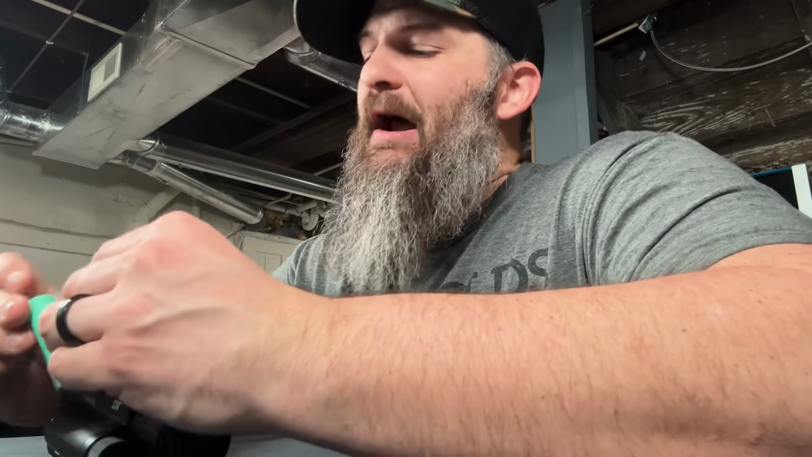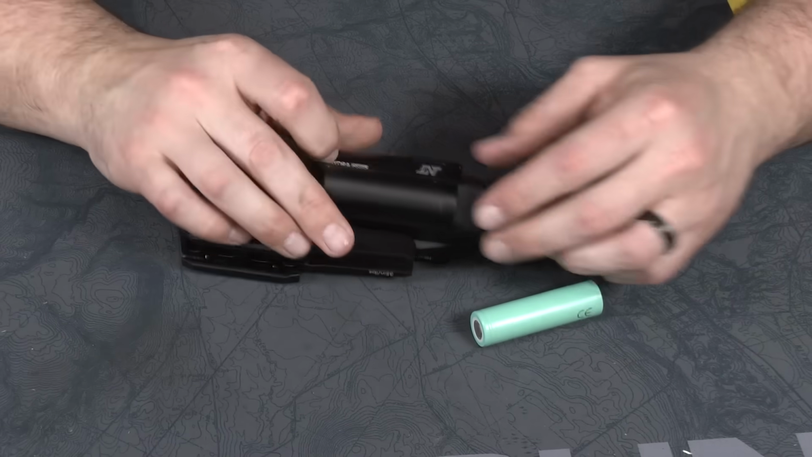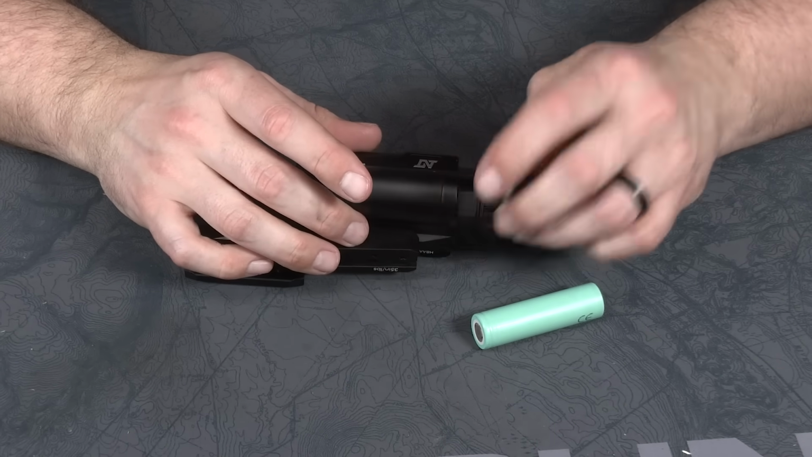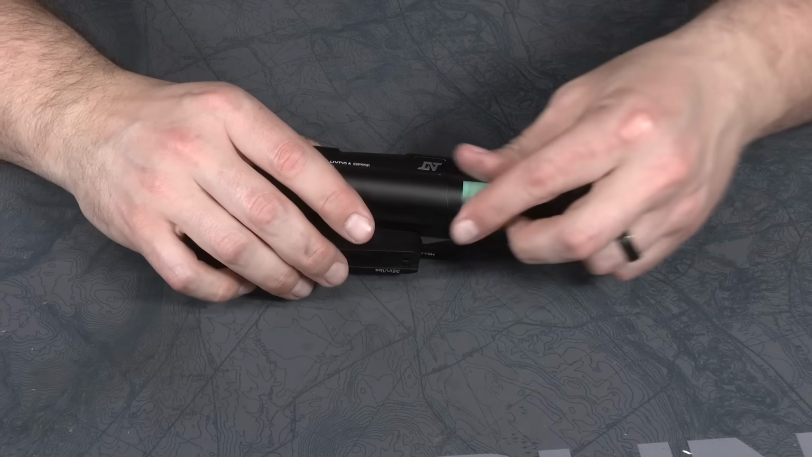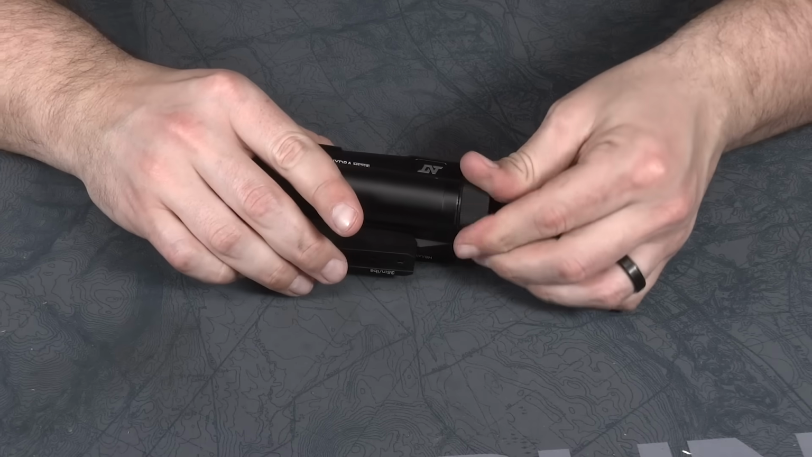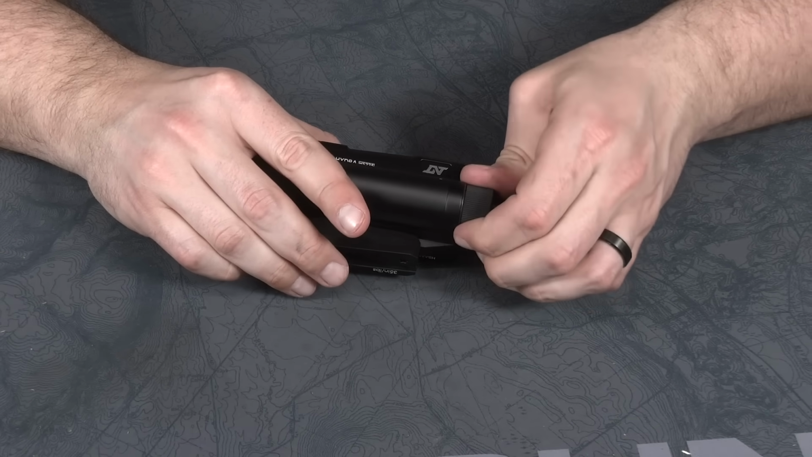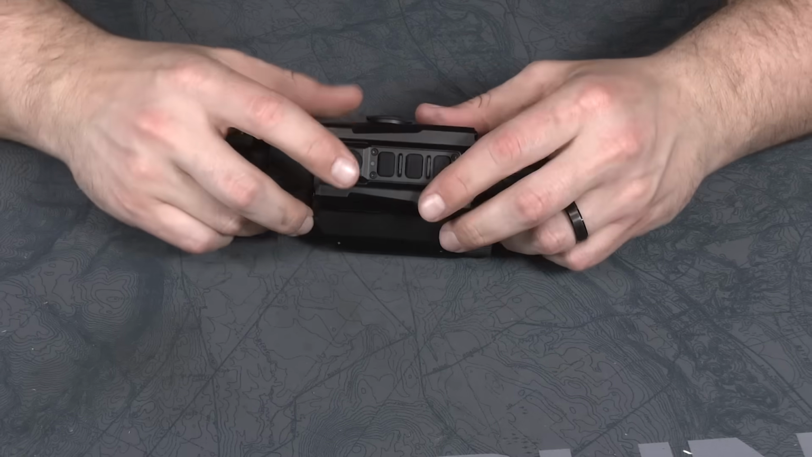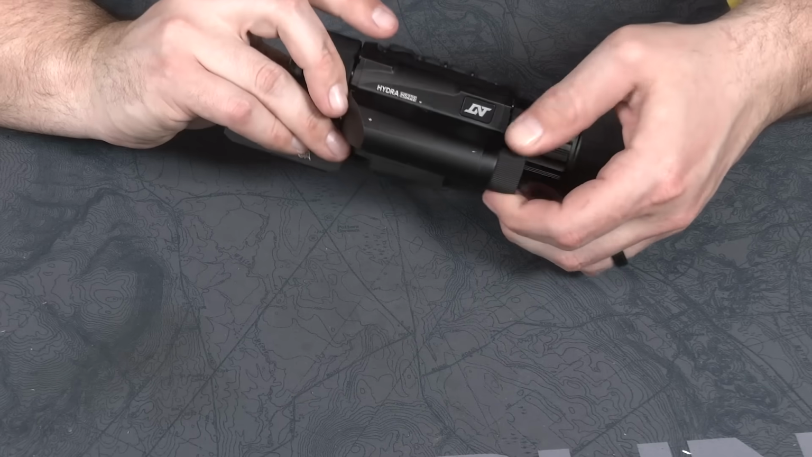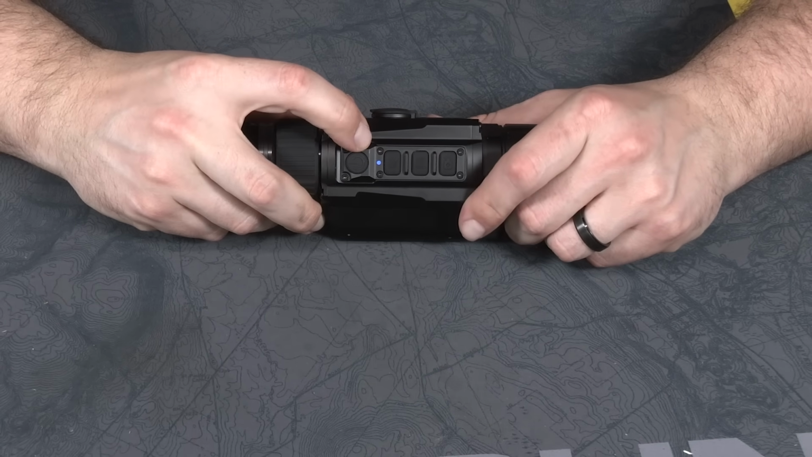Let's talk about power plant. The optic runs on one of these, and it simply goes into this port right here. It does have an indicator for the negative and positive, so it does tell you which way to orient it, right? And it does have an on, off, and sleep mode that'll be indicated by this right here. So if I put that in there and I power this on, there's a blue light there.